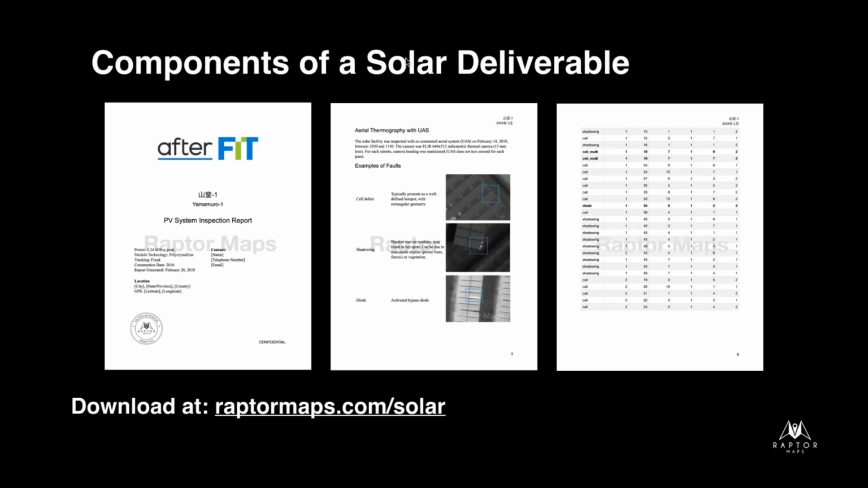So this is kind of the primary report that you'll see, that you'll want to deliver to a client, and the components of it are site information. Typically with a solar farm, and John talked about this earlier, some of them have trackers, some of them are fixed tilt, some of them may be on a rooftop. There's different module technology. They're in different locations. So we just want to include some of that very basic information, so someone doesn't have to go back to look at construction drawings or anything like that and figure out what's going on at this solar farm.